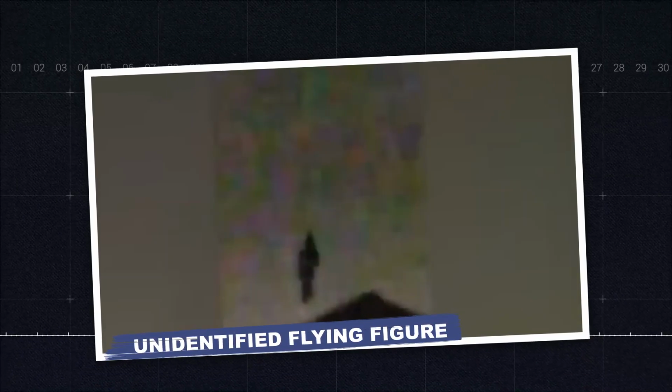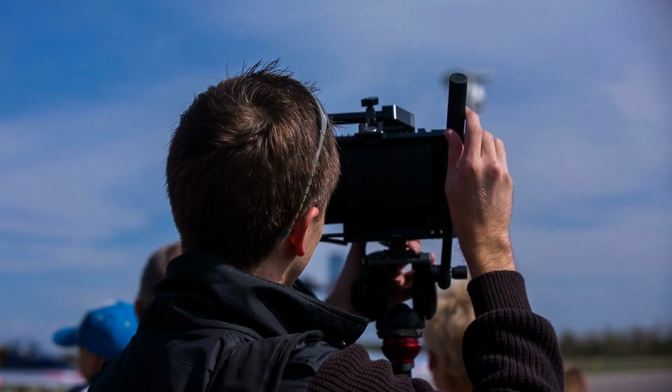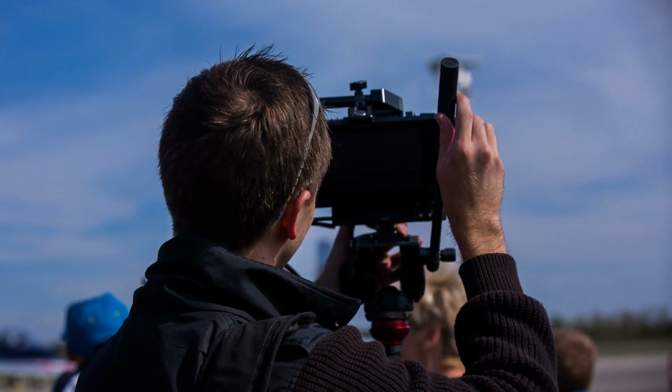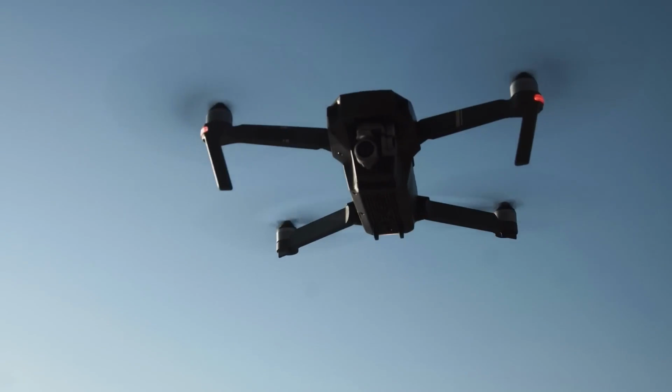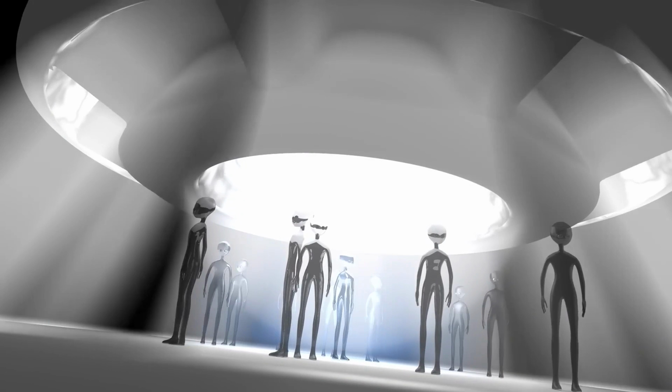Unidentified flying figure. In sunny California, an astonishing sight baffled a man as he captured an unknown silhouette in the sky, resembling a man descending from the heavens. It left him questioning the nature of what he saw. With no drones or flying objects allowed in the airspace, the mystery deepened. Was it a divine apparition, a government secret, or an extraterrestrial encounter? The enigmatic figure kept everyone guessing.